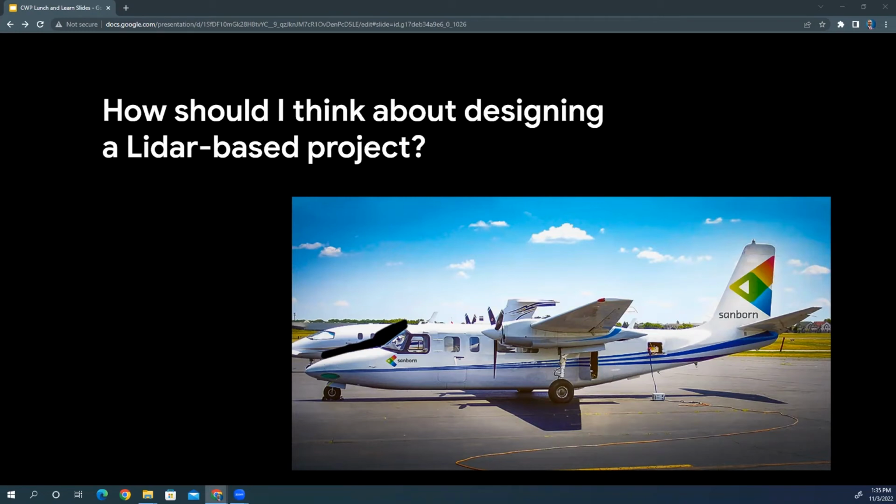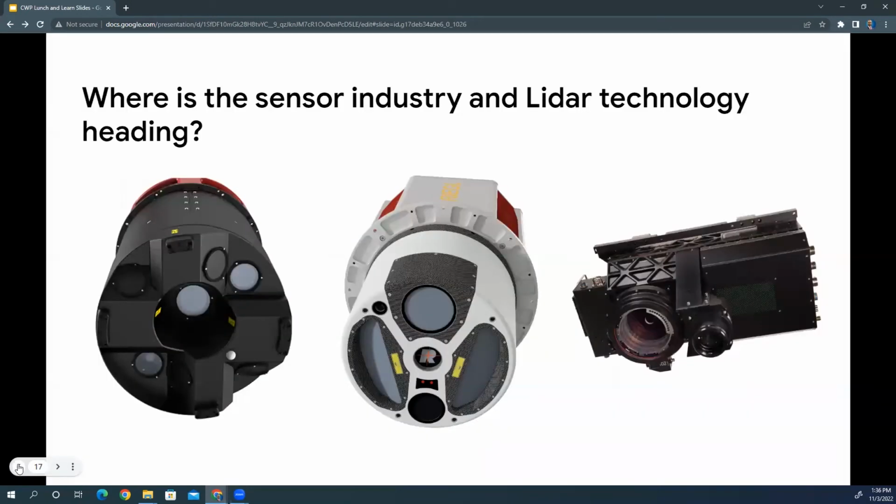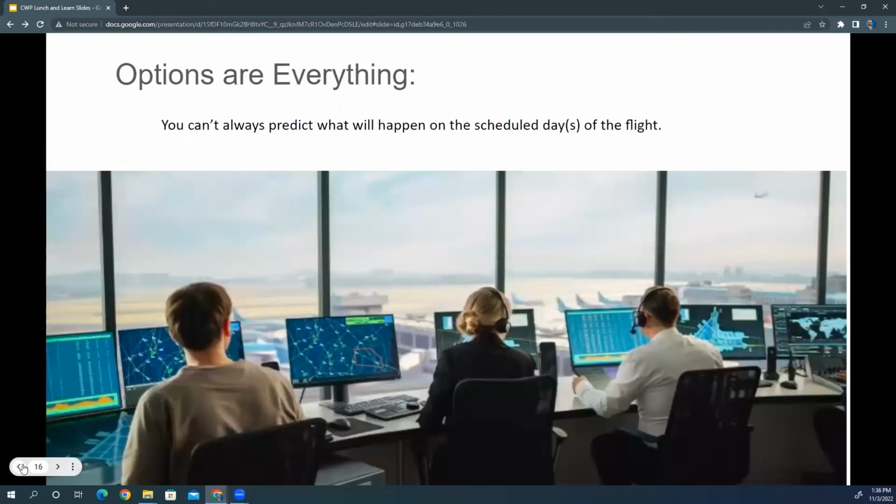Oftentimes, the hardest part is arranging the scheduling to be at the location of the project. It is very difficult to sometimes find the actual opportunity or the access into those airspaces. And oftentimes you find yourself getting access, but then the FAA or Tower Air Traffic Control decides, okay, you can fly, but you can't fly at the altitude that you wanted to.